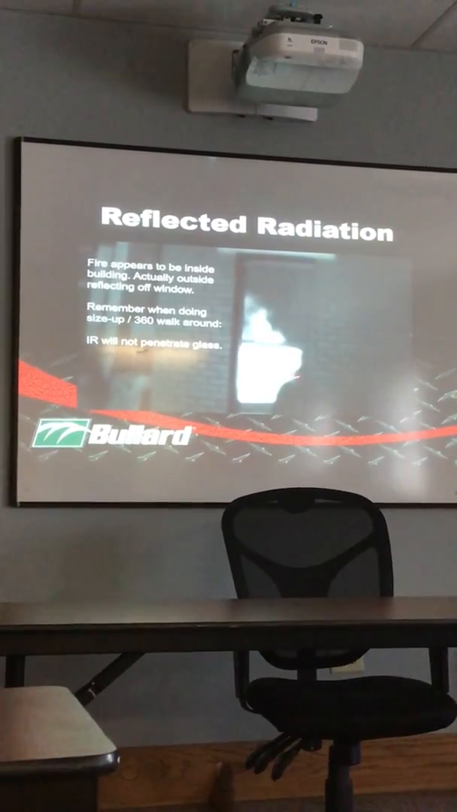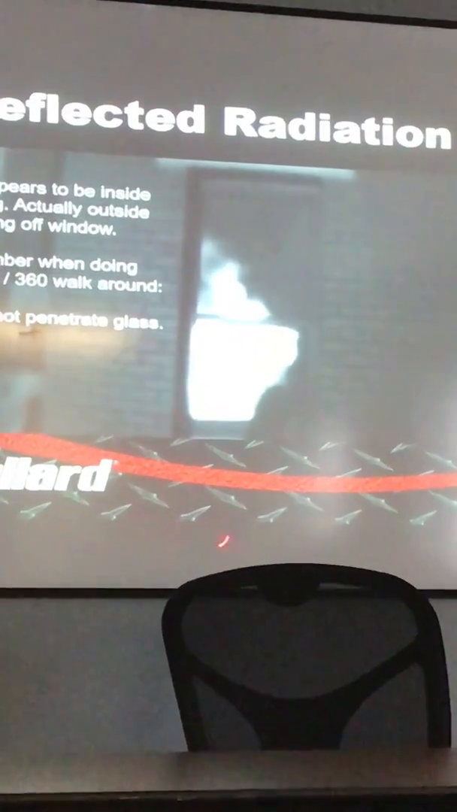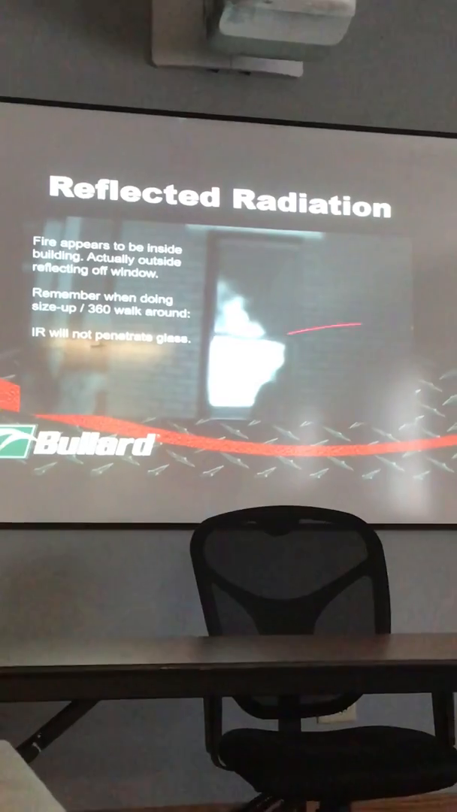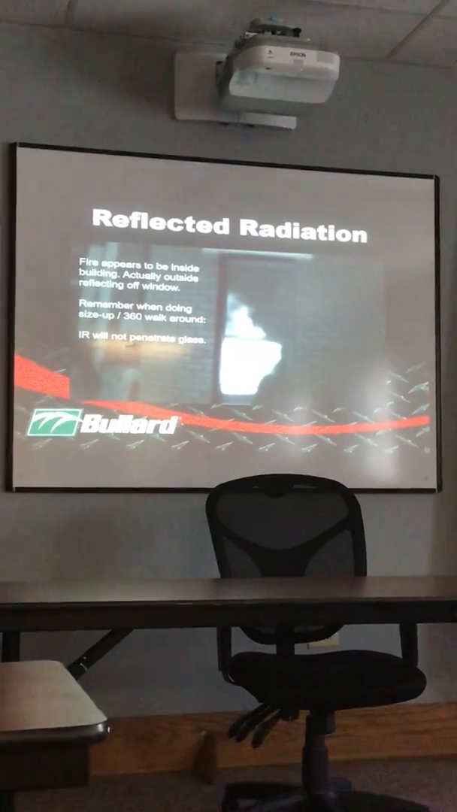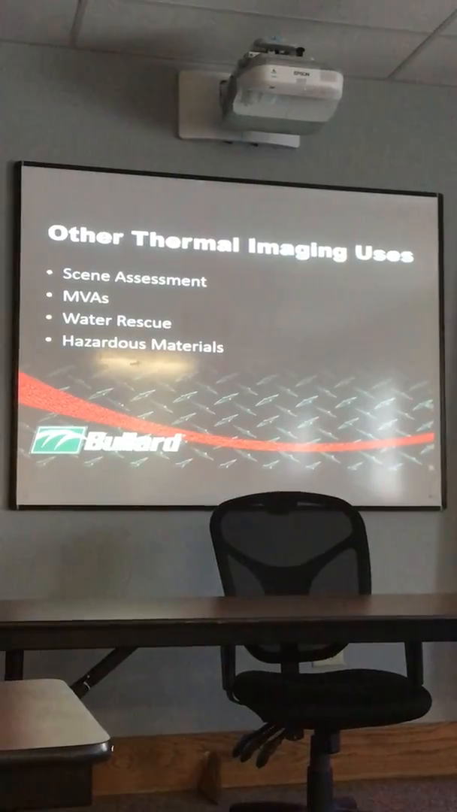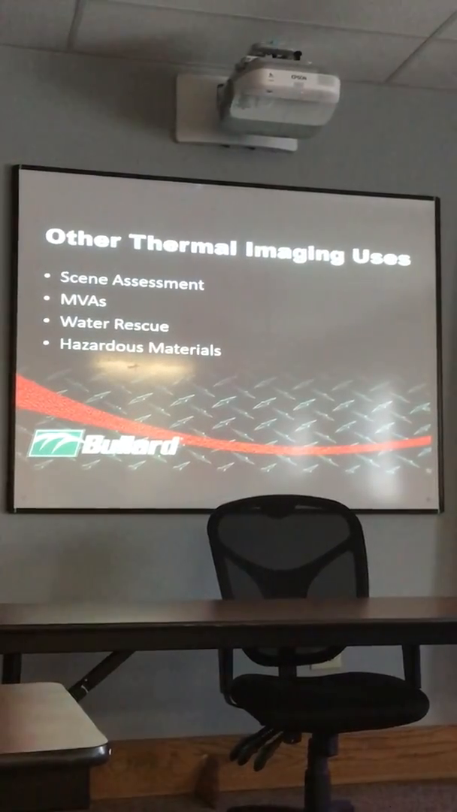Here it's a picture, it looks like the fire's inside the house, but it's actually behind him. You can kind of see their silhouette here taking the picture, but it's just bouncing off the glass behind him. So again, IR will not penetrate through glass when you're doing a walk around 360 of a house. Using the thermal imagers for things that you wouldn't normally think about.